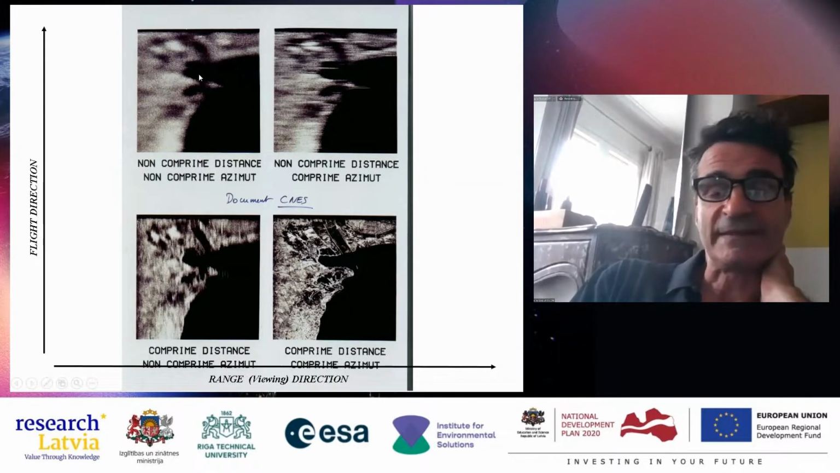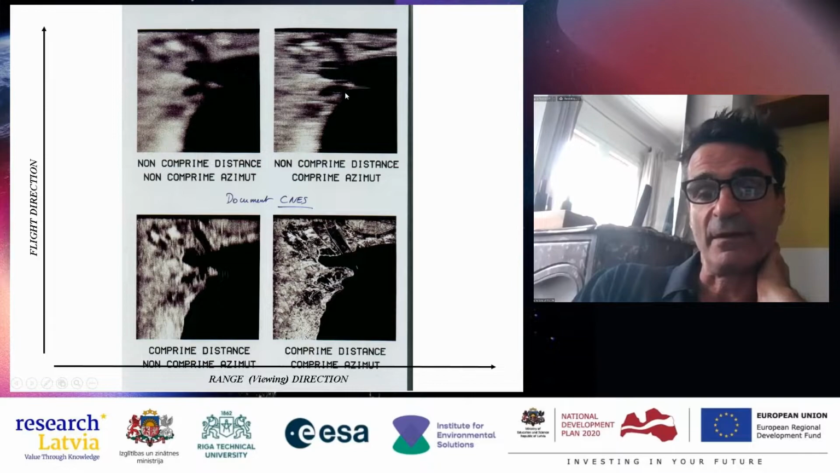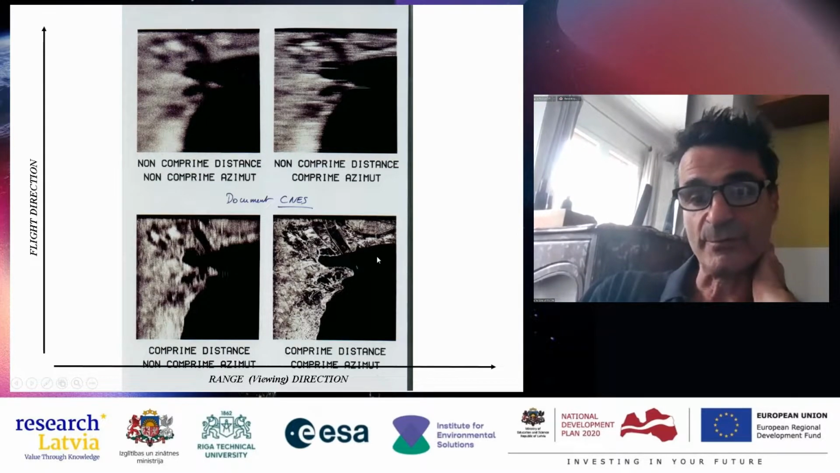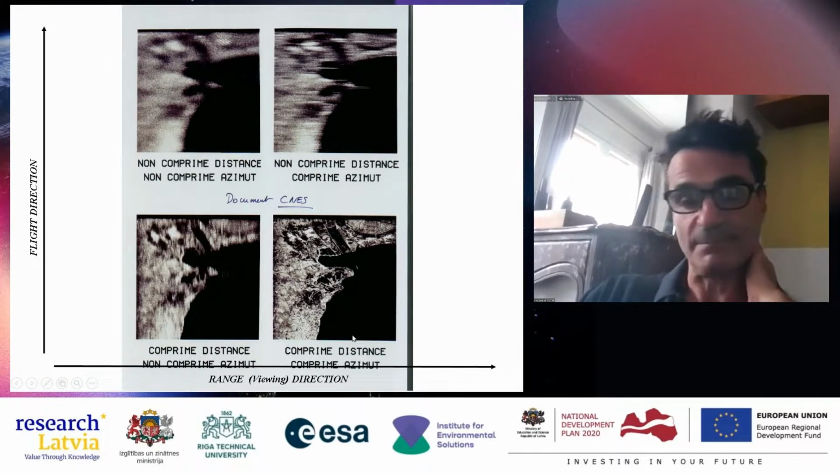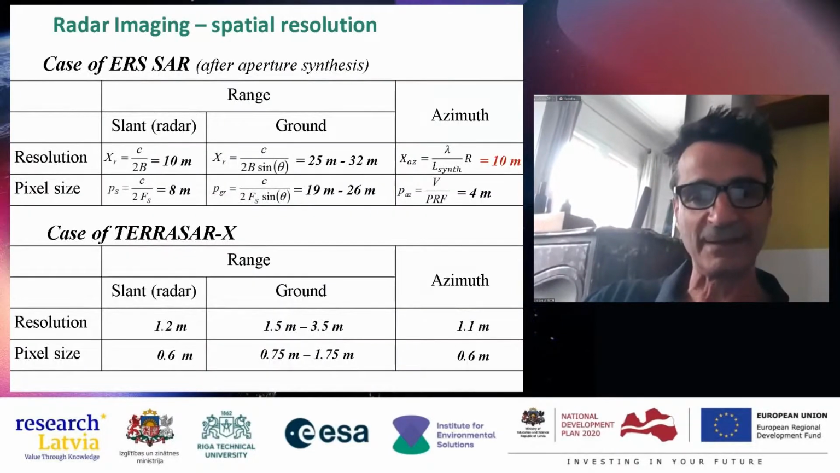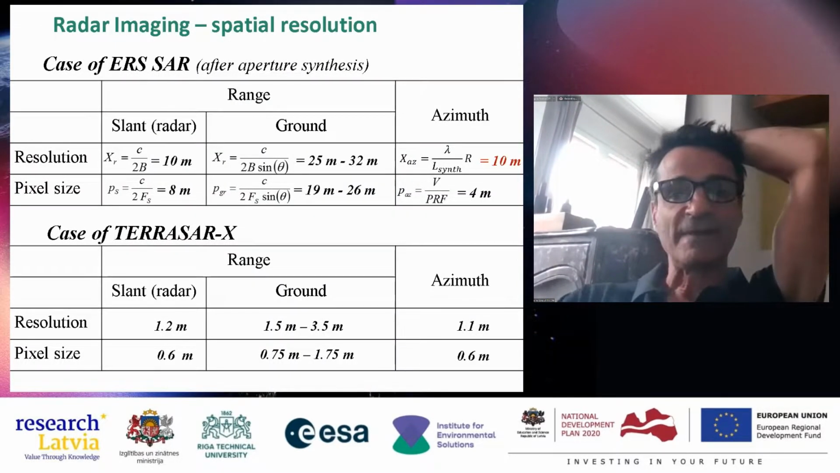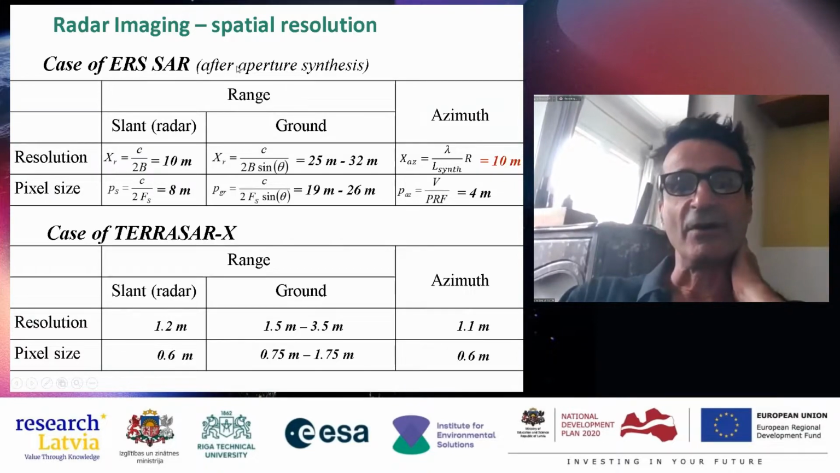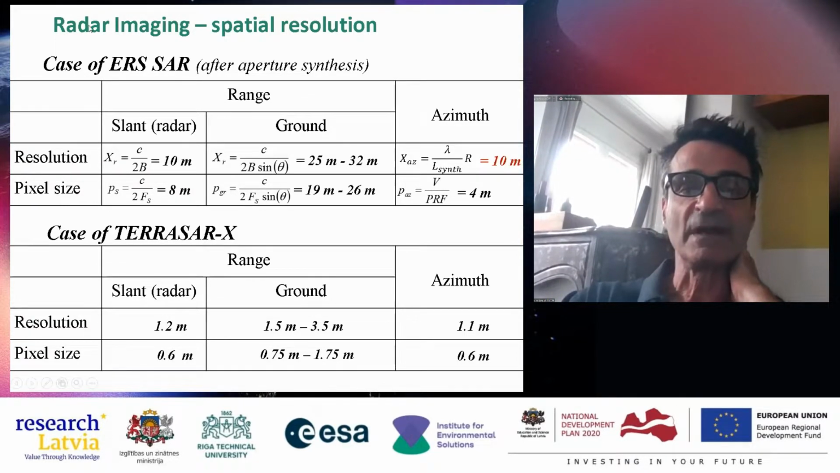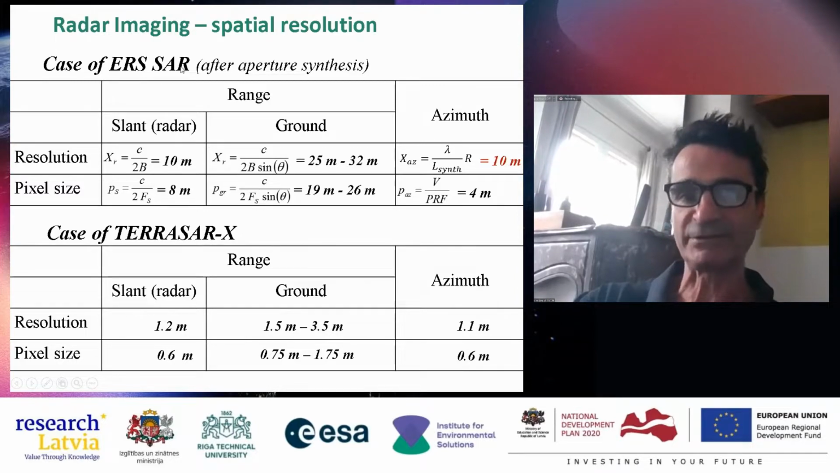So this is the raw data, when you use the bandwidth of Doppler, when you use the bandwidth of the pulse that you have built, and when you use both. It's quite magic, but it's nice to take benefit of this. So this is why we speak about SAR, synthetic aperture radar, to improve the spatial resolution in the azimuthal direction.